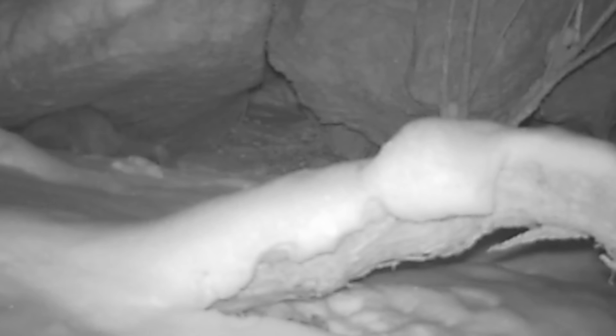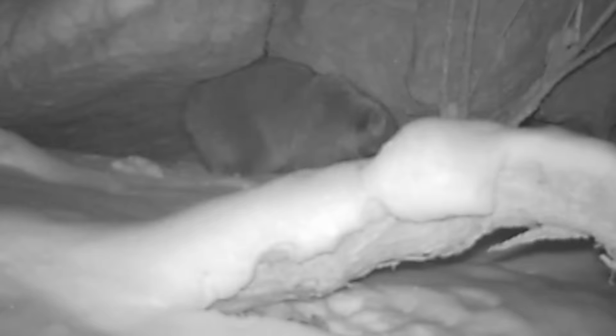And the coons, they've been under this rock too, getting out of this weather. They don't like this snow either. They're just coming and going out from under that rock. No big no-tail. How's he get under there?